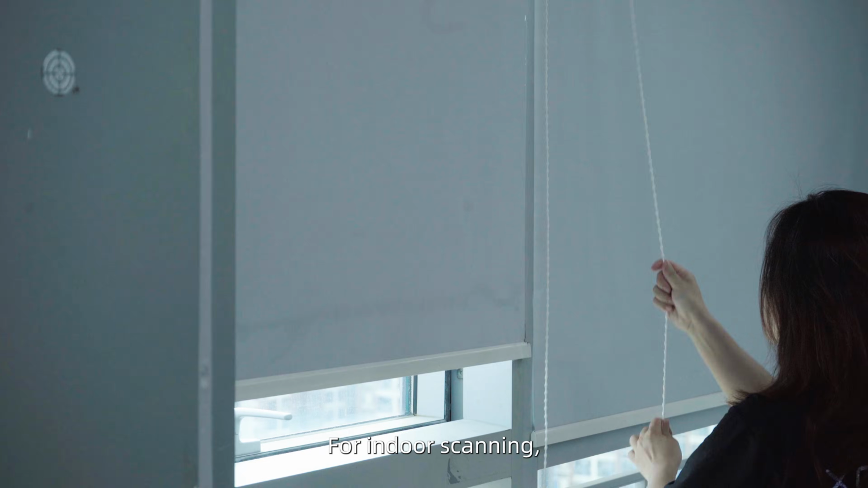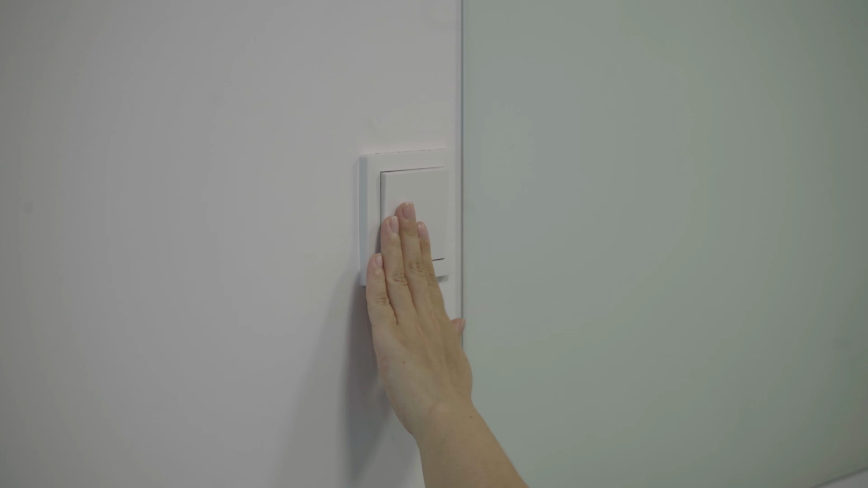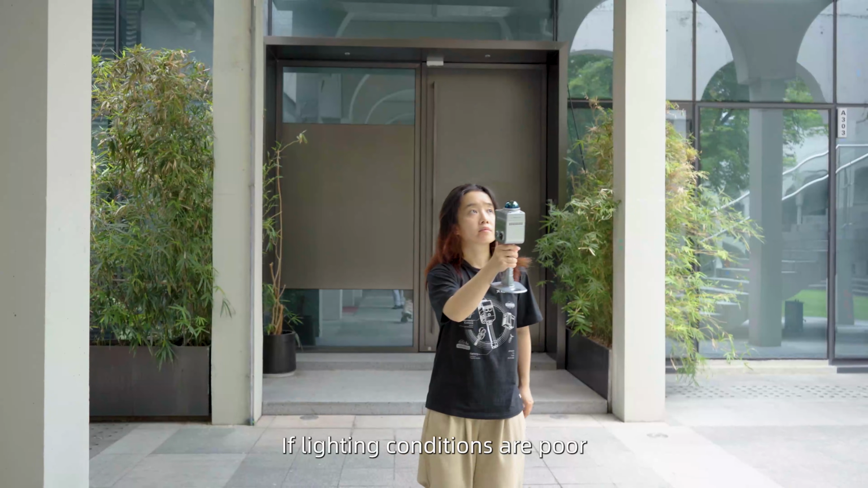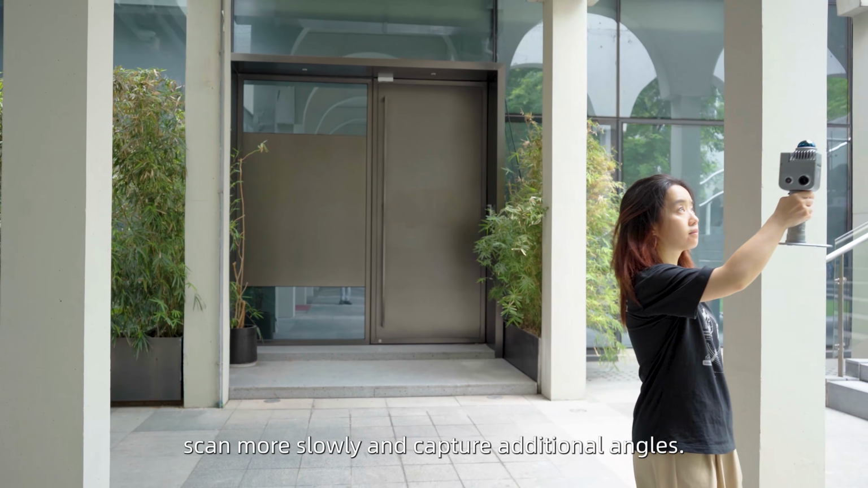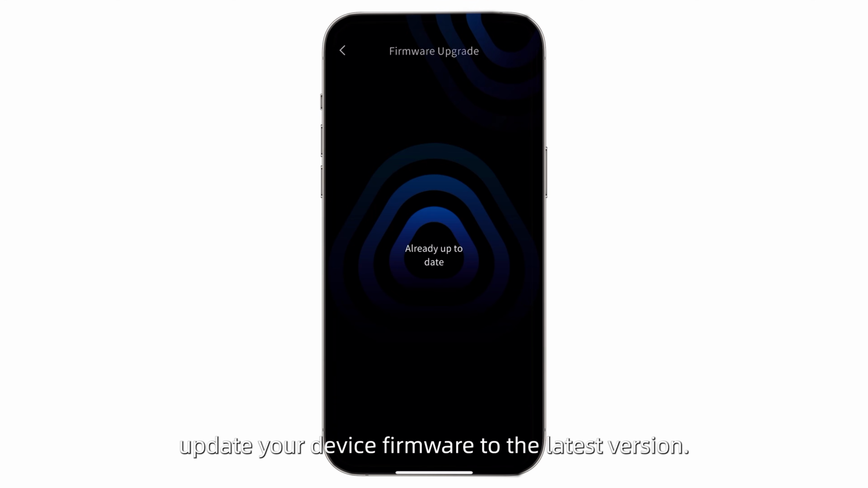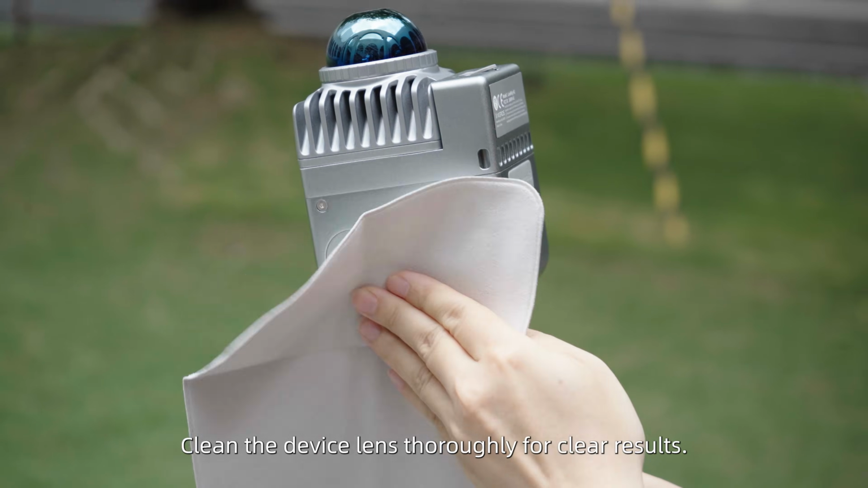For indoor scanning, ensure bright and even lighting. For outdoor scanning, avoid direct sunlight to prevent lens flare. If lighting conditions are poor, scan more slowly and capture additional angles. Before starting the scan, update your device firmware to the latest version. Clean the device lens thoroughly for clear results.